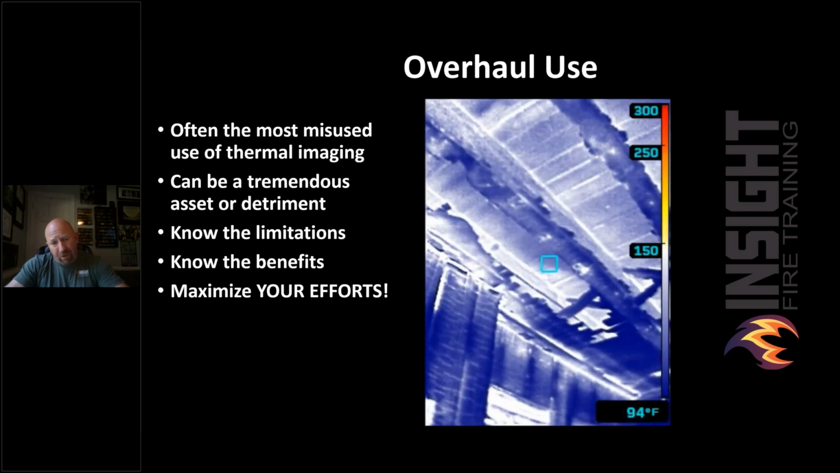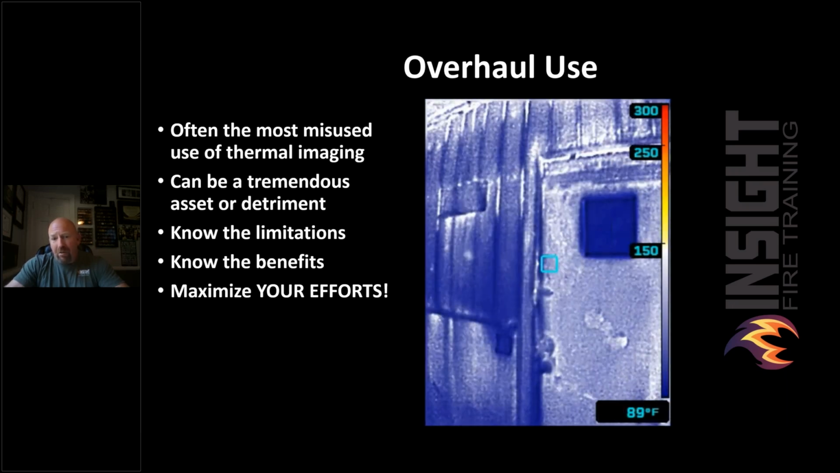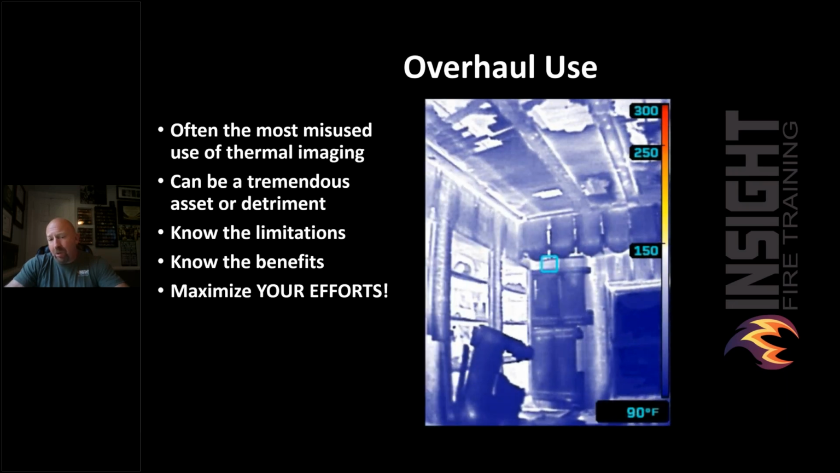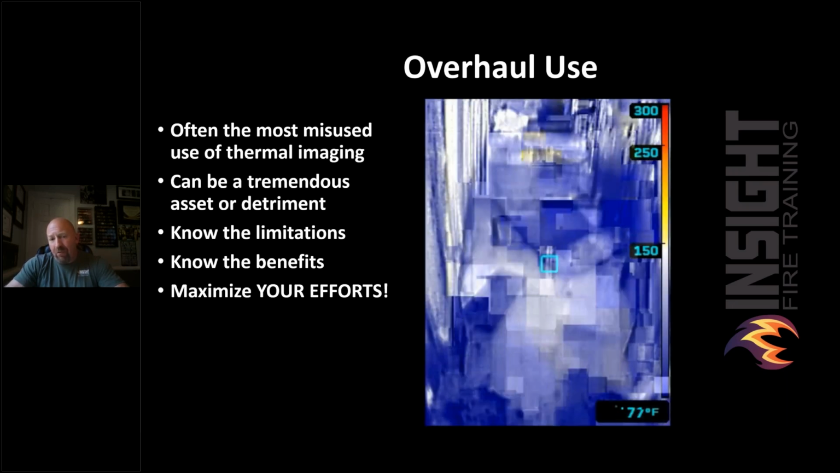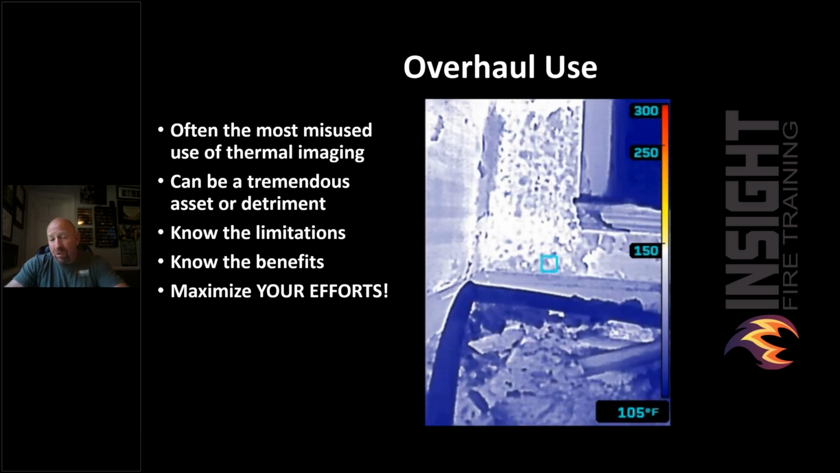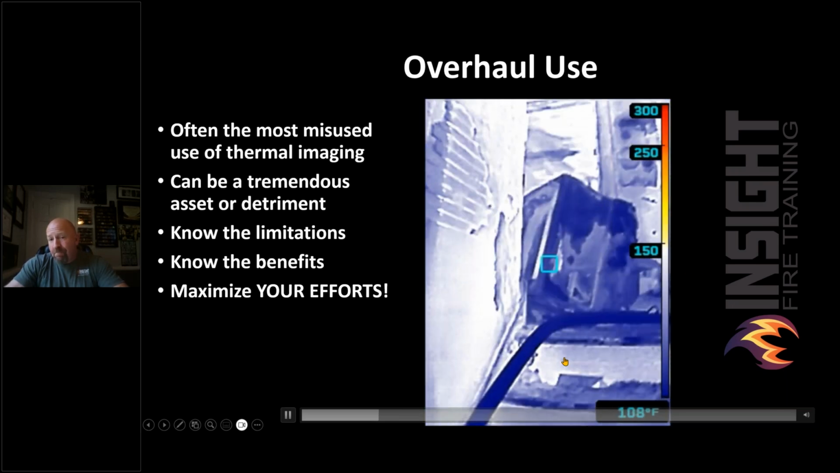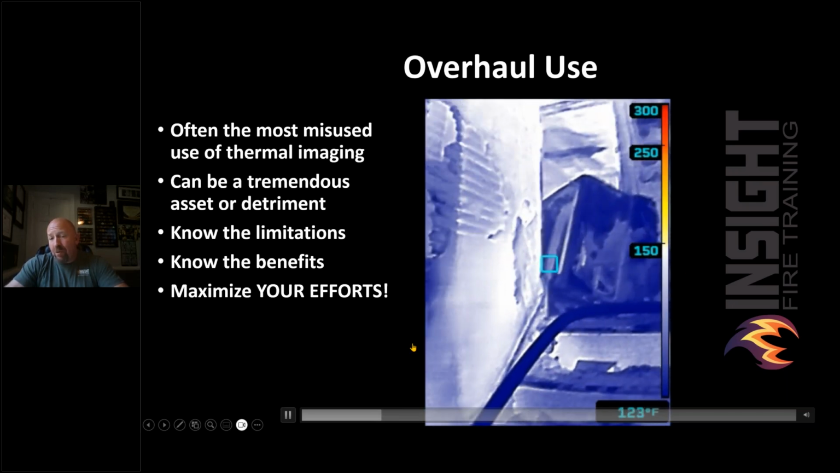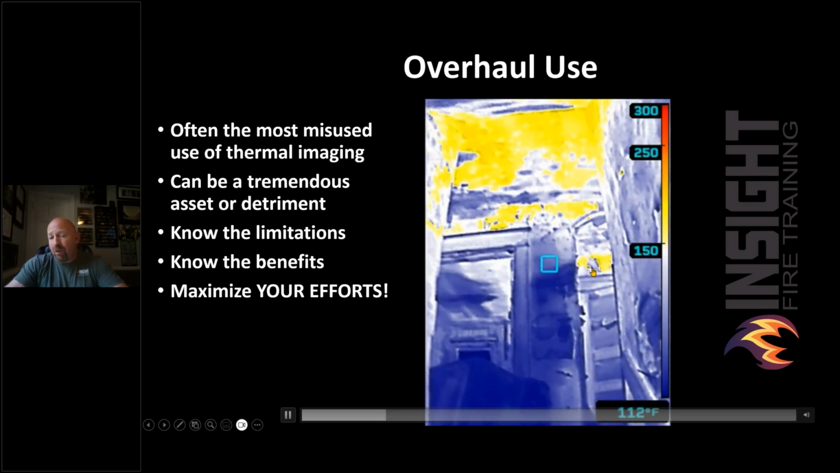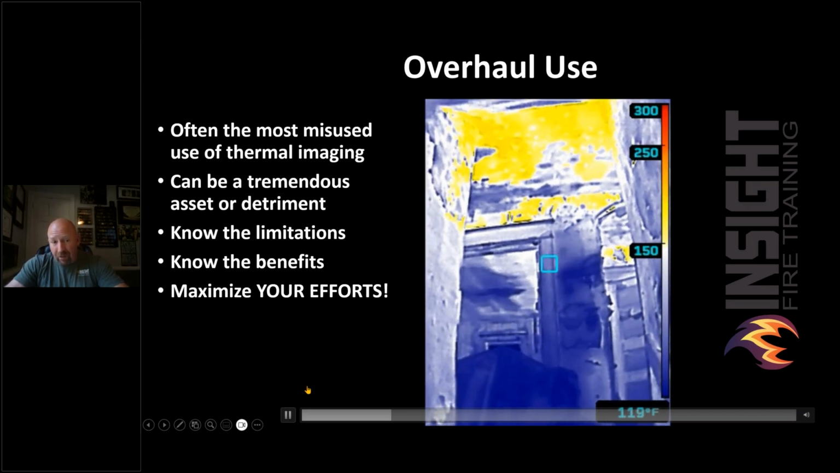Please know it's not X-ray vision. You can't look at a wall and know exactly what's behind the wall. It matters the wall itself, how well insulated it is, the materials, and that comes down to your basic building construction knowledge firefighters need to focus. The last time I checked, my friend Joe DeVito quoted that less than 1% of all firefighting texts focused on fire behavior. So we've got some problems in our basic training. So we don't know what the fire is doing, and we don't have enough building construction knowledge, and then we have 0 thermal imaging training. That's the trifecta. We're in trouble.